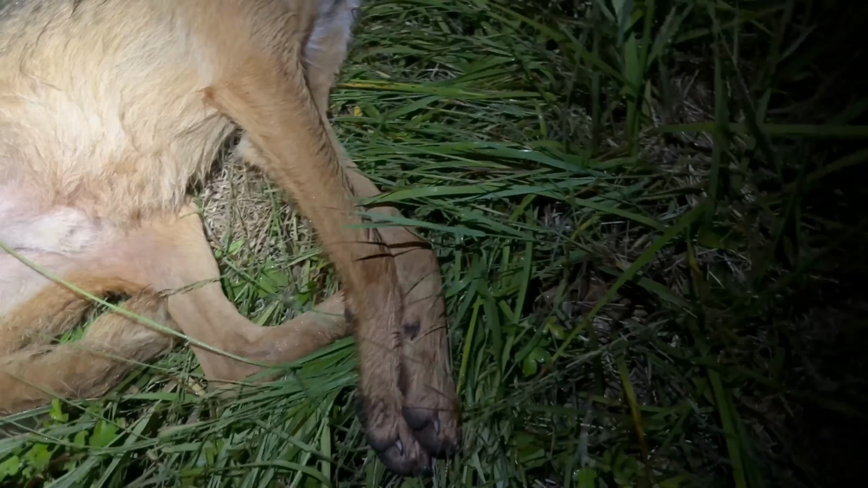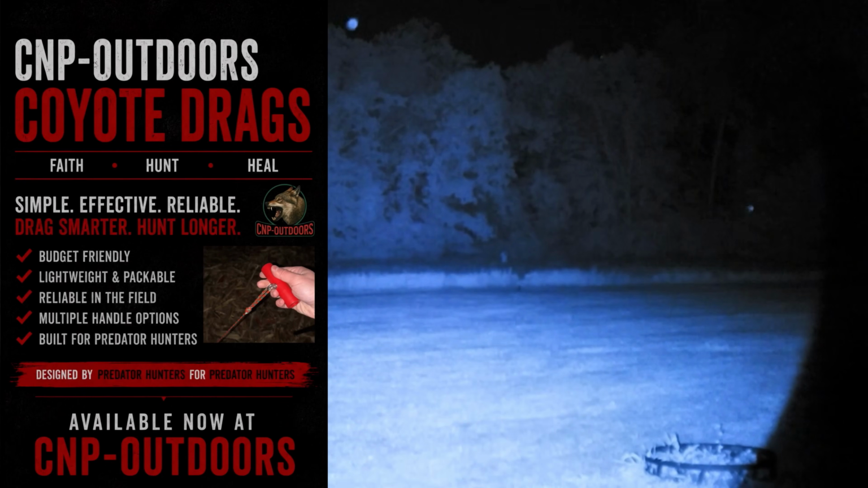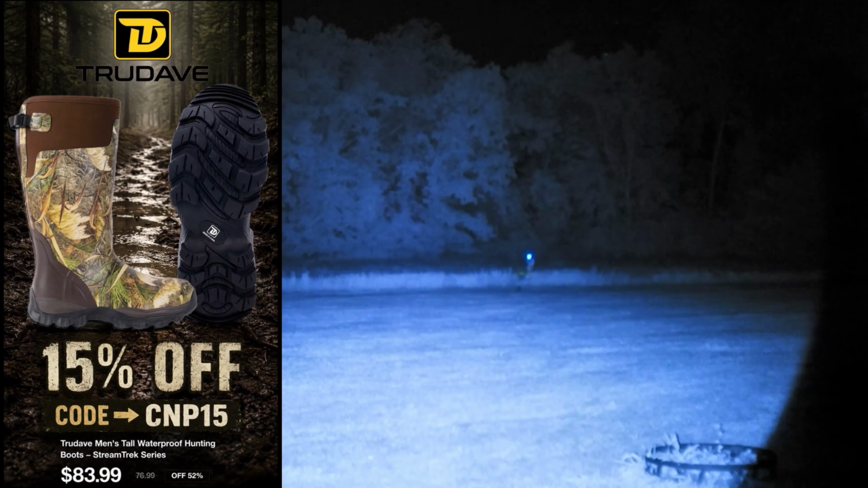I got a neck shot. It's kind of a smaller adult, though. It's a male. It's kind of a smaller adult male. So, we'll go ahead and get it dragged up. My legs are soaked. That's why I wear these high boots.